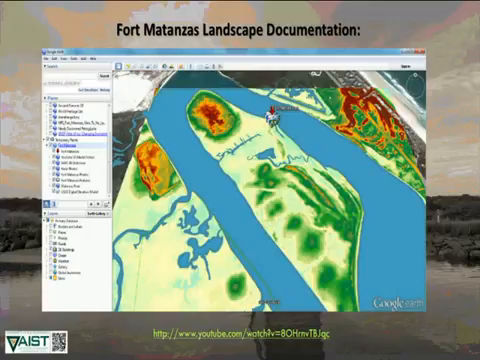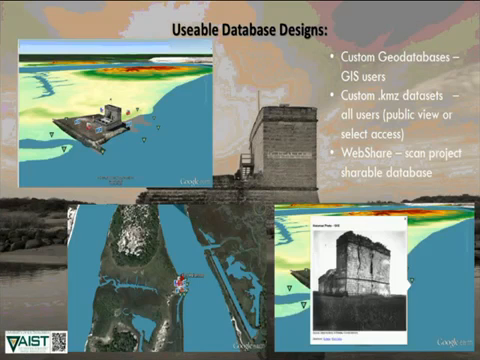And this is a custom application in a KMZ model that was produced for the park, and you'll see that we're producing things in ways that we know people can use. So some people are GIS users, they're very comfortable with GIS.